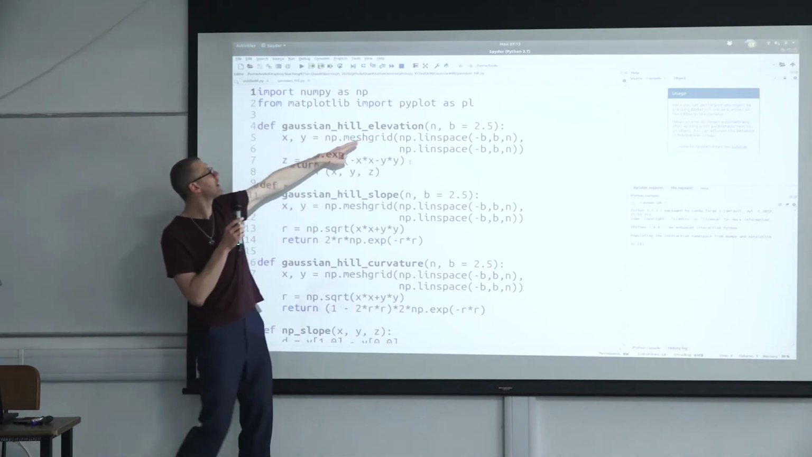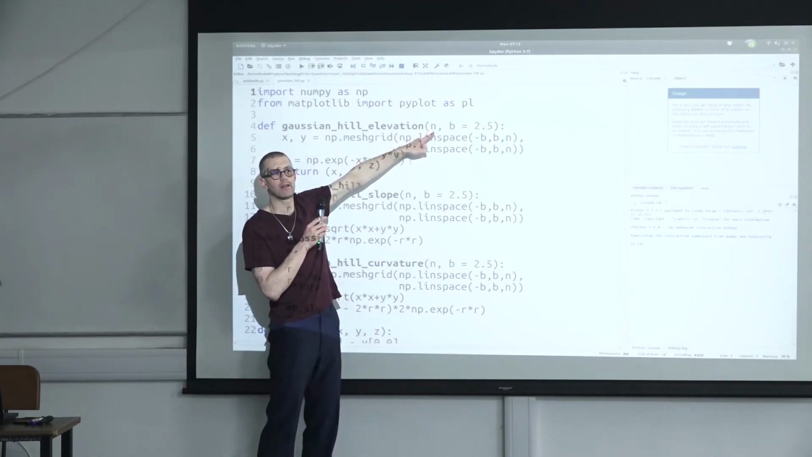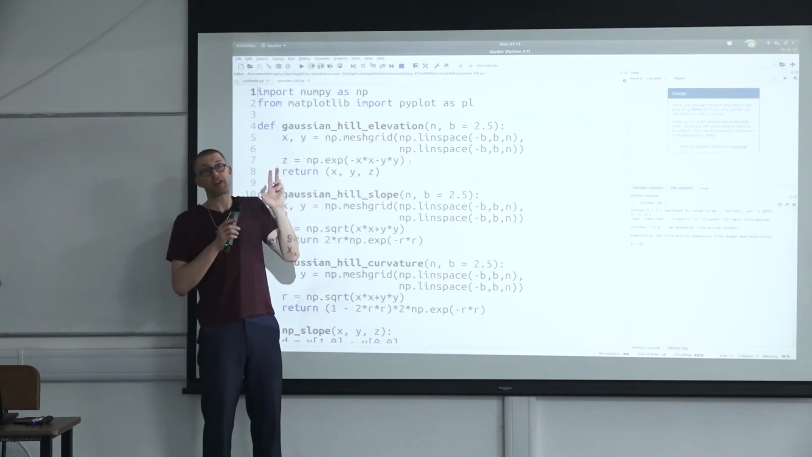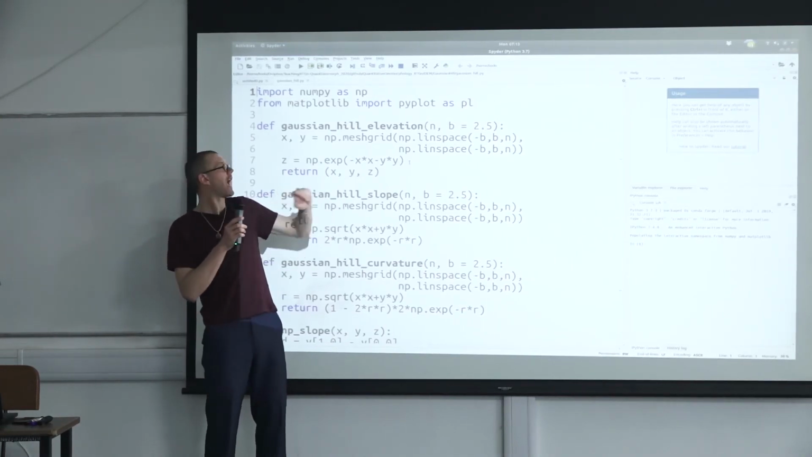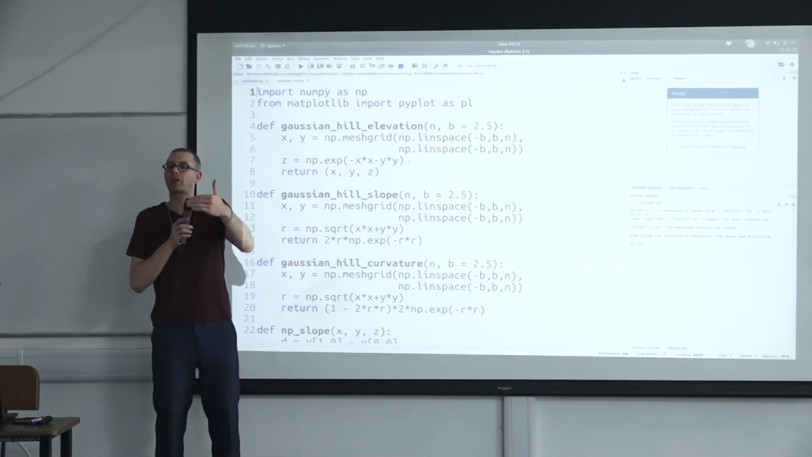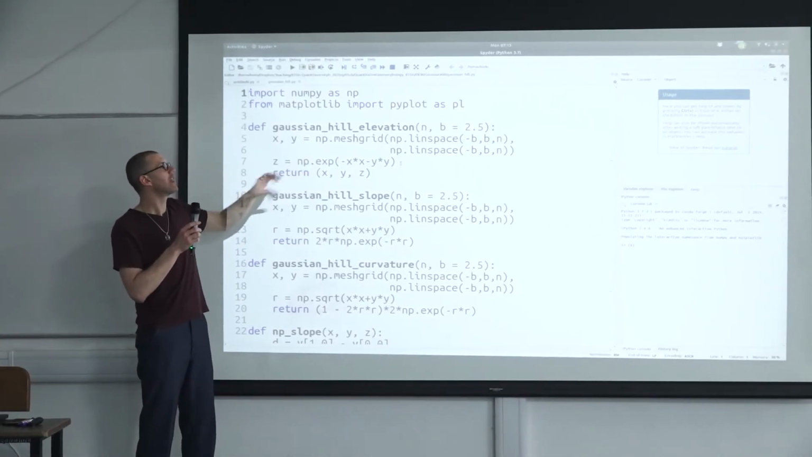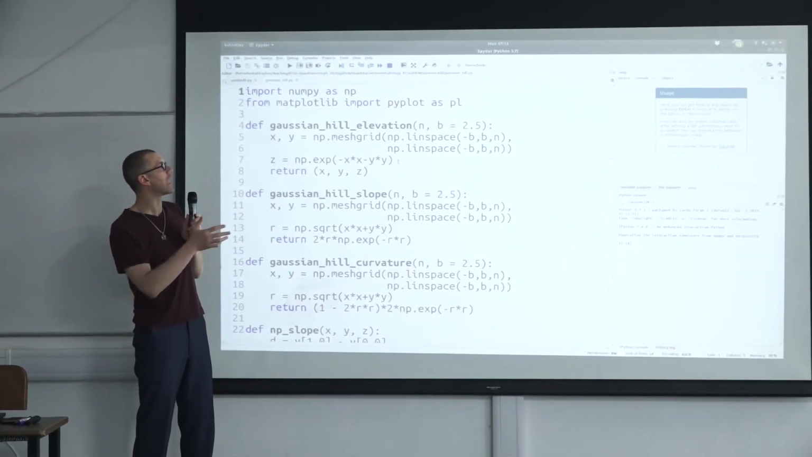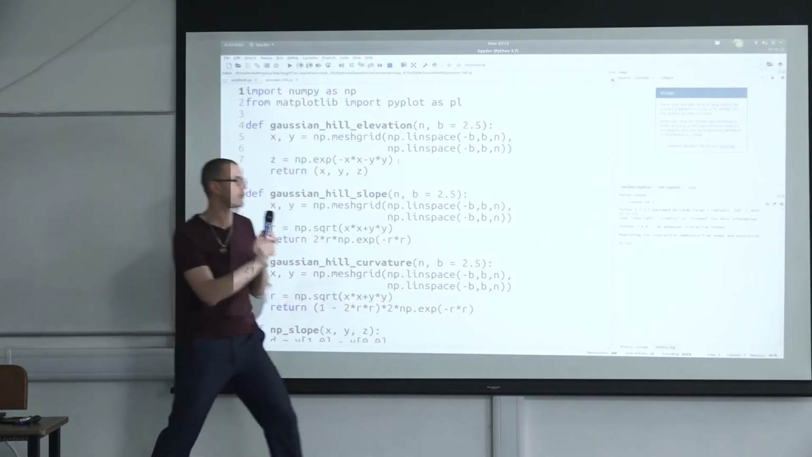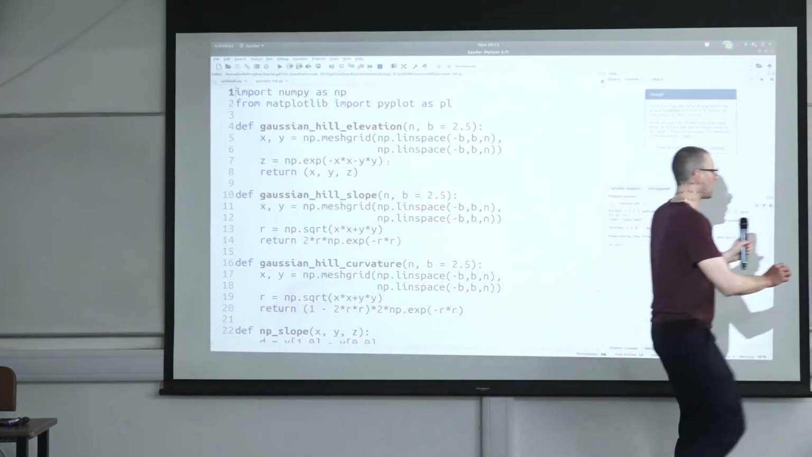And the Gaussian Hill takes two parameters. One is the parameter n, that's the number of grid cells, or the spatial resolution if you want to, and the parameter b, which just tells us from where to where I want to go. In that simple example, I'm just saying, let's draw a grid that goes from minus 2.5 to plus 2.5.